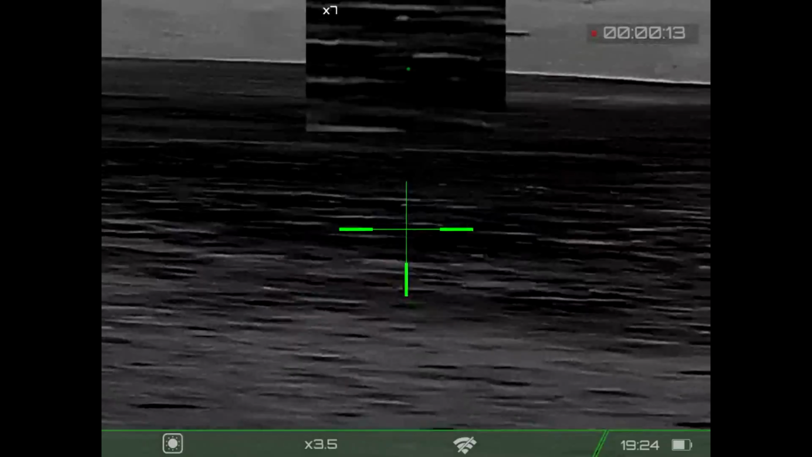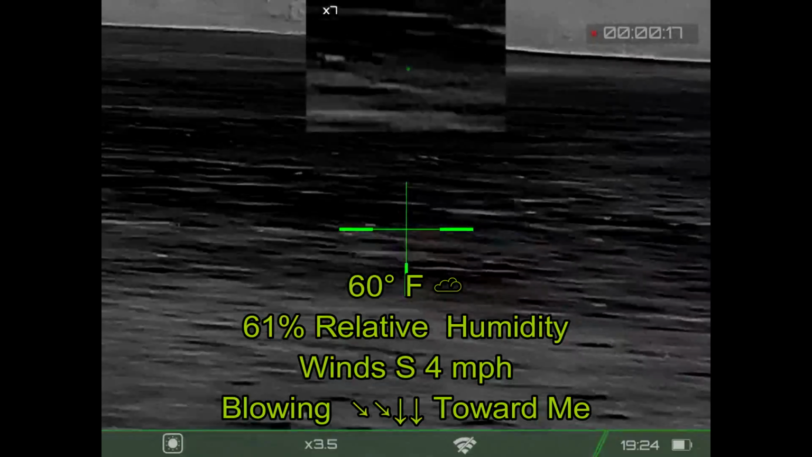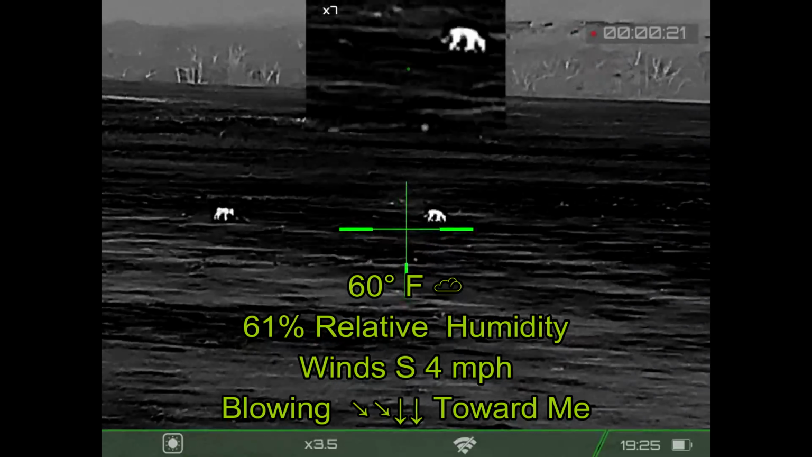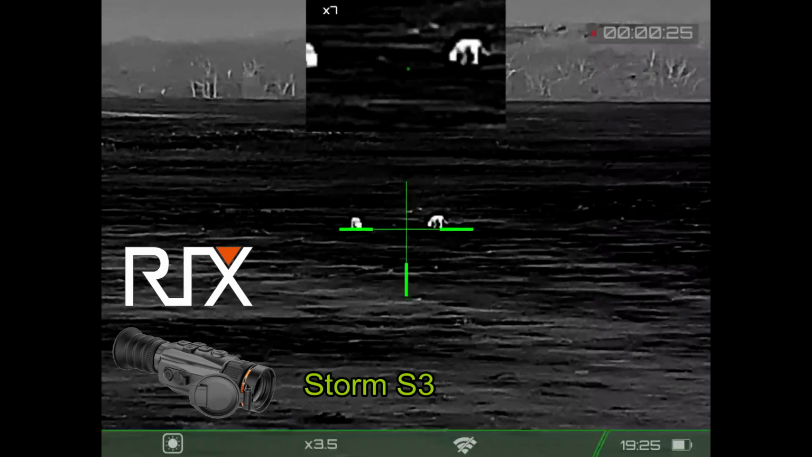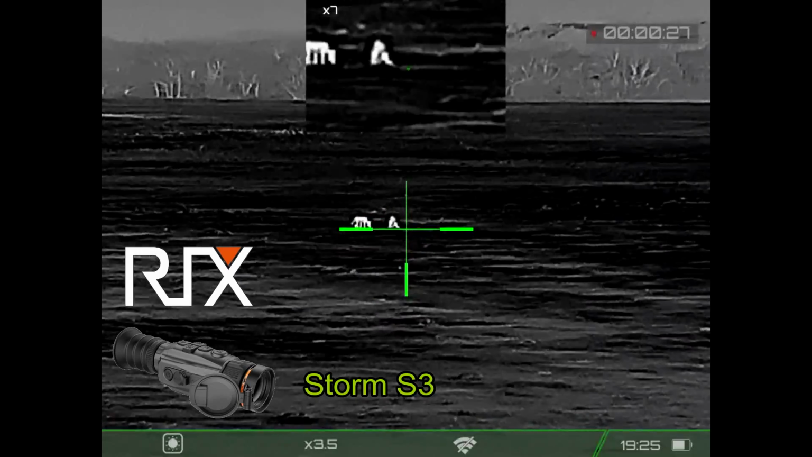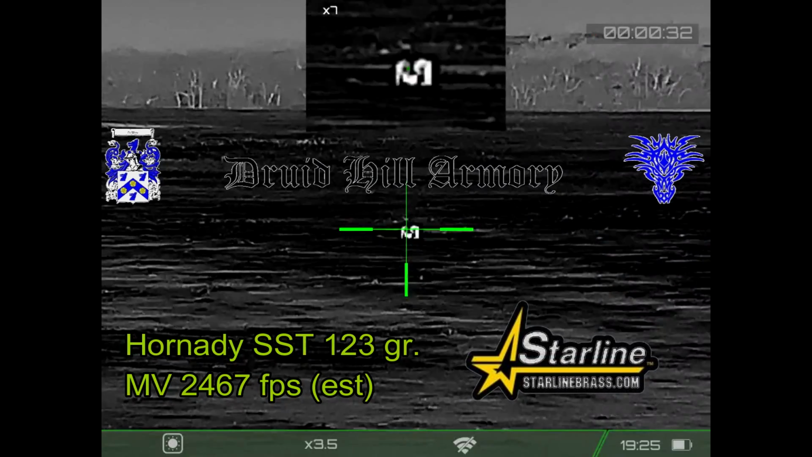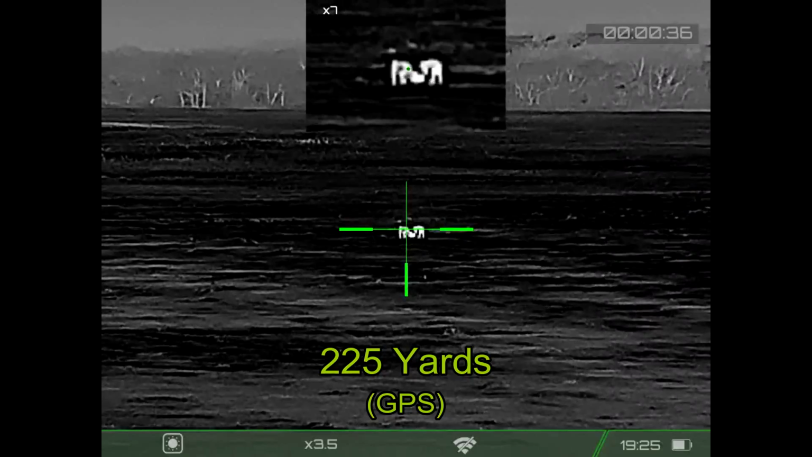And I will go a little bit further with these coyotes, and this is about the best that I can do with coyotes. Coyotes are my nemesis when it comes to hunting. I have better luck with smaller skunks than I do with larger coyotes. So I've got these coyotes out there. I'm getting video through my Rix Storm once again, and I'm not going to be shooting the V-Match ammunition. I'm going to be shooting Hornady SST 123 grain bullets loaded by Druid Hill Armory and Starline Brass.